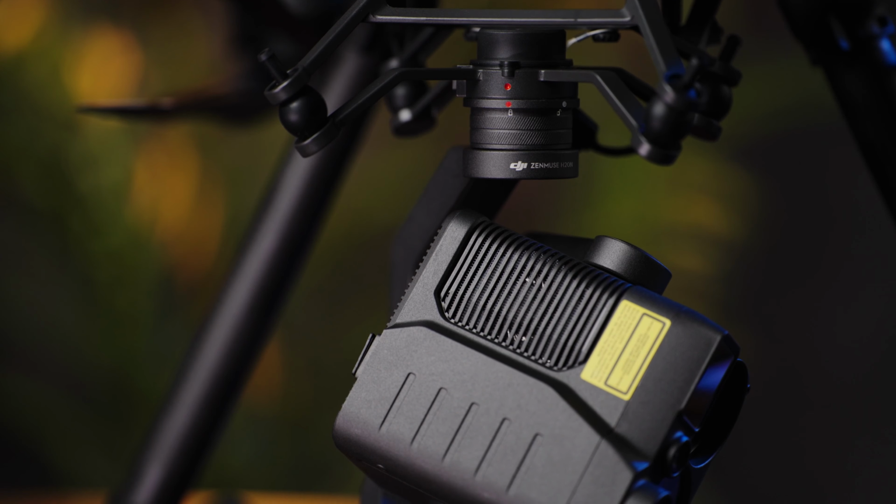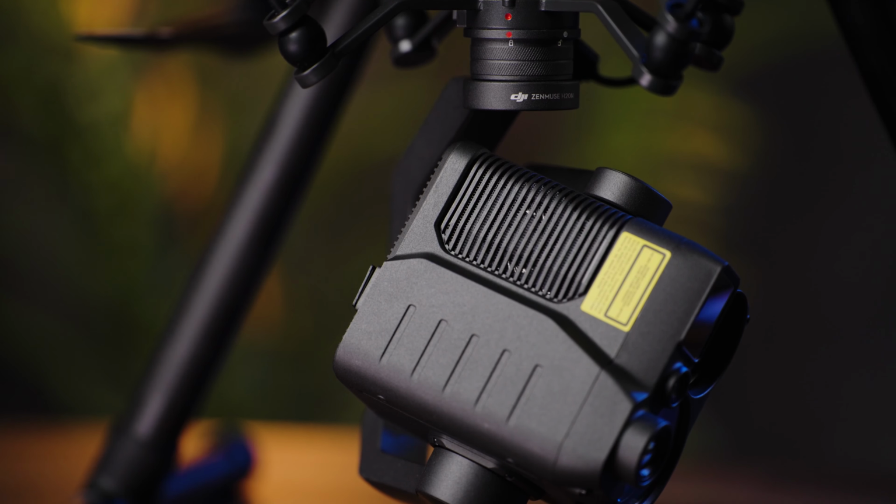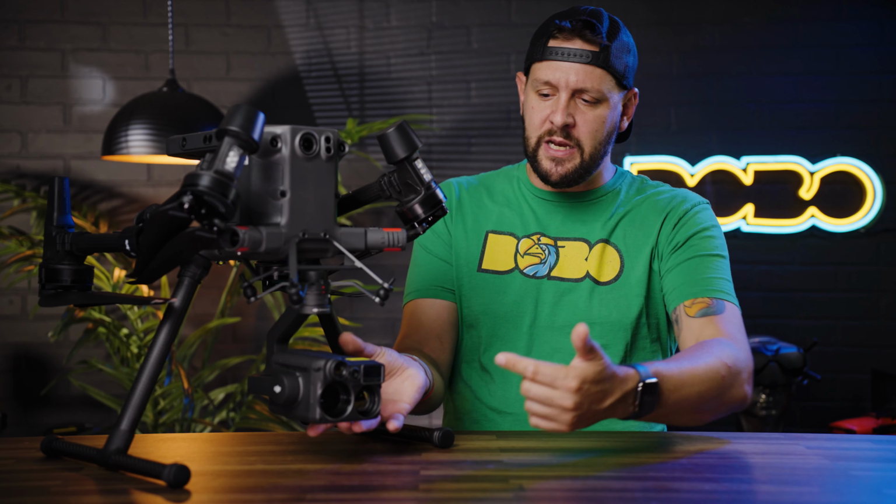All right, let's just jump into some brief camera specs. I'm not gonna go too super nitty gritty, but I just wanna explain what each of these different sensors are. So as you're looking at the camera, you'll know what you're looking at.